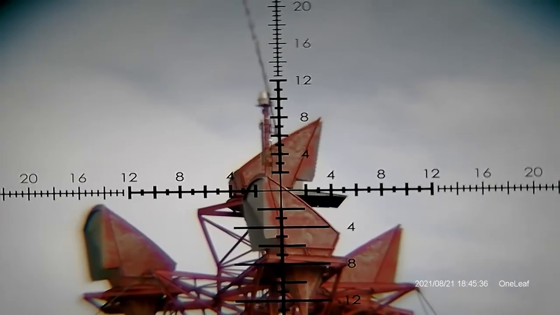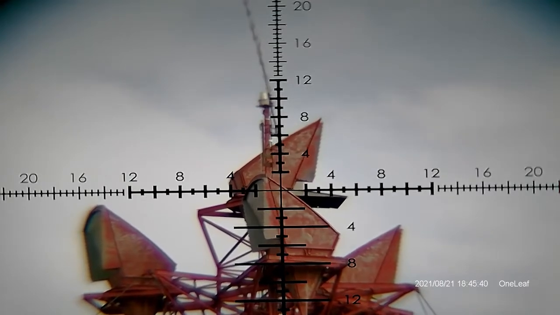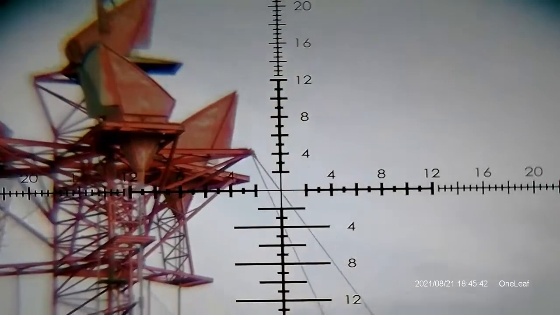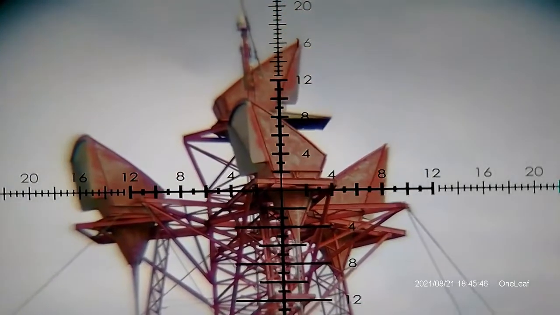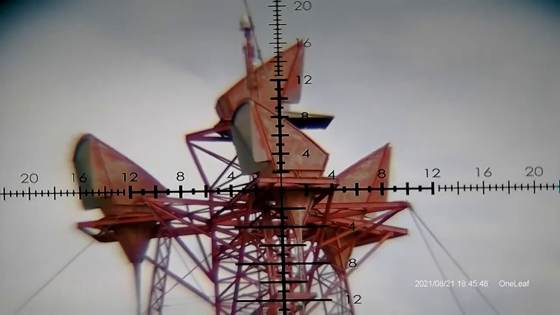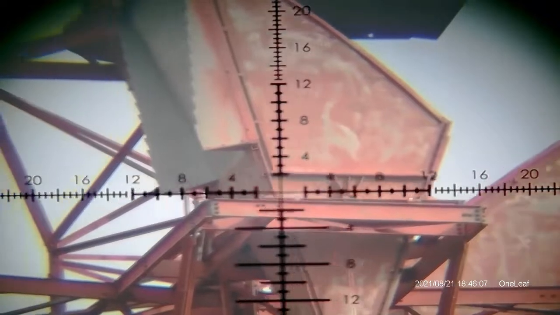This tower here is probably 250 to 300 yards away. You can see how well it will focus in way out there.